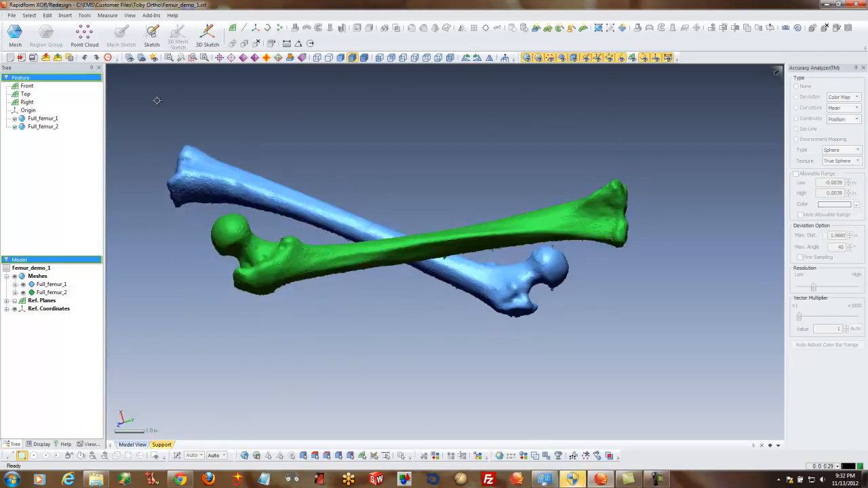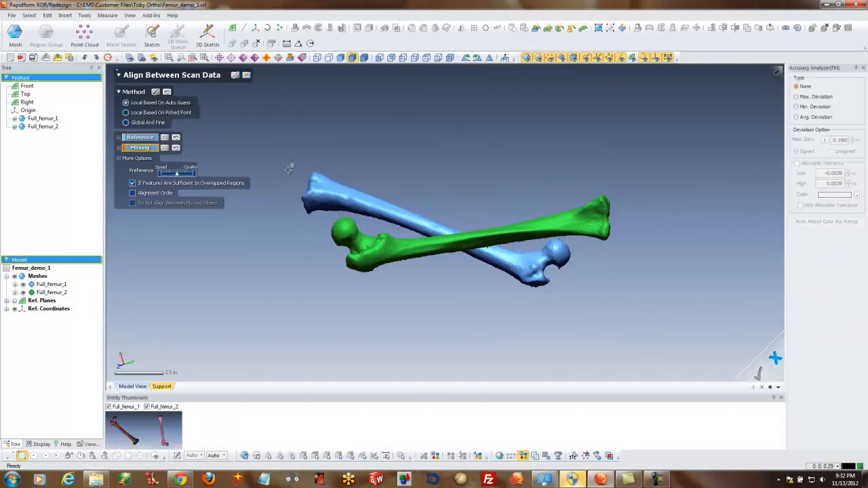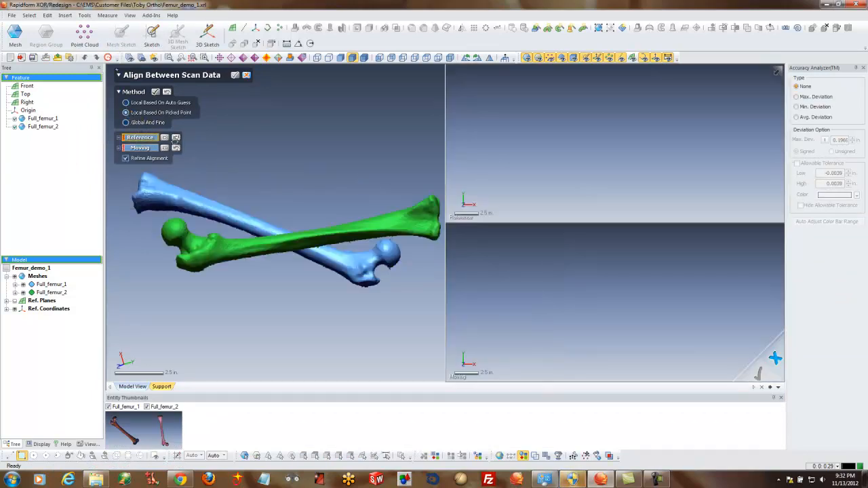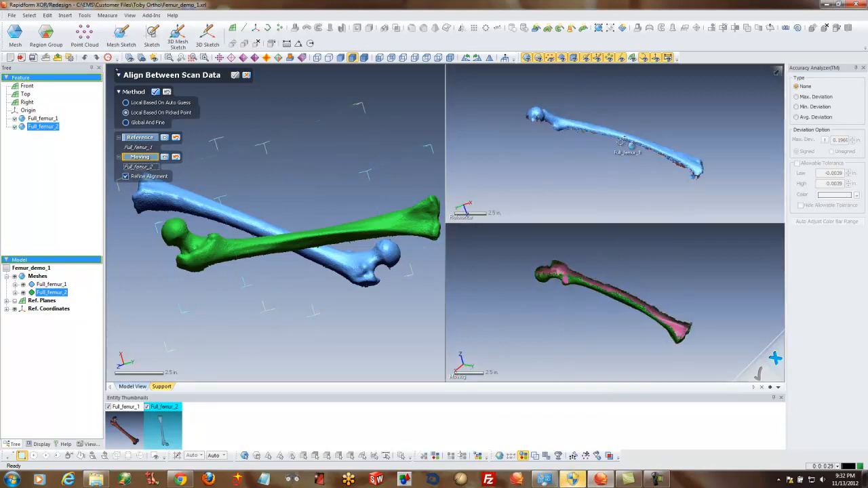So let's start here in the Go Model software. And the first thing we're going to do is an alignment. So whether it's 2 sets of scan data or 20 sets of scan data, it really doesn't matter. But we have a few different options, and we're going to do what's called local based on pick point. And all I'm really doing is picking the 2 sets of scan data, and what I like to do is just kind of rotate them so they're in pretty much the same view.